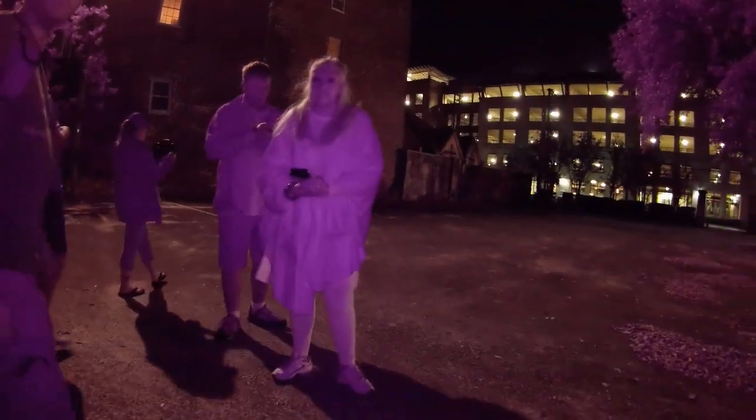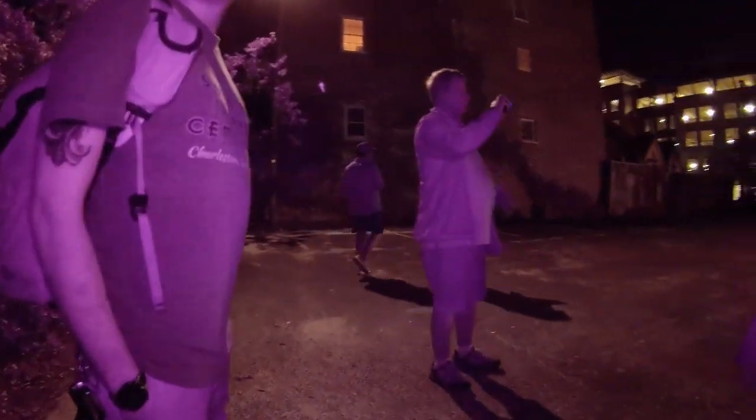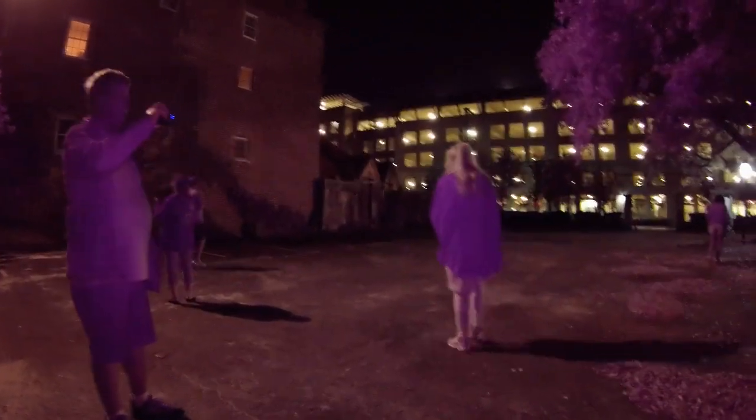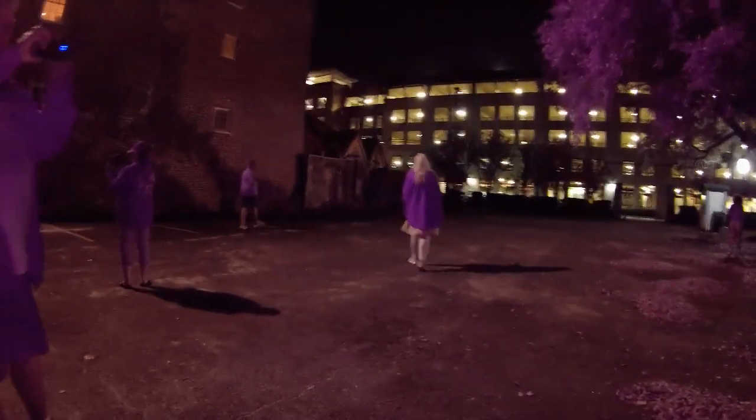Was yours real time when you saw the orb, or you saw it when? No, I caught it after. Okay. Because I was the one in the shot. I was displaying how to use the laser grids, and that orb came right towards me. That's beautiful. So cool.